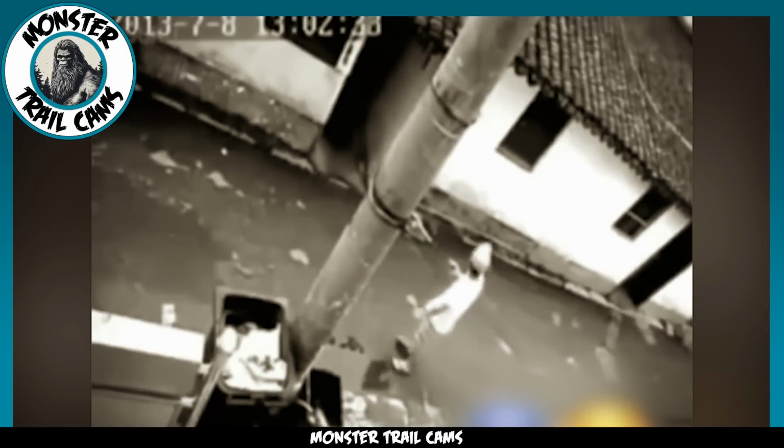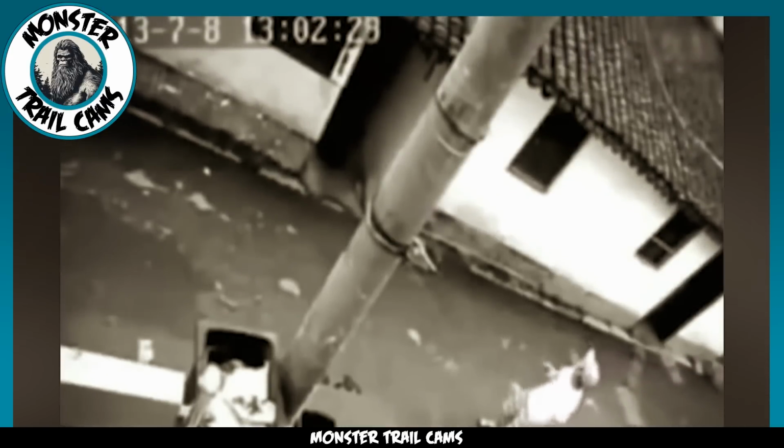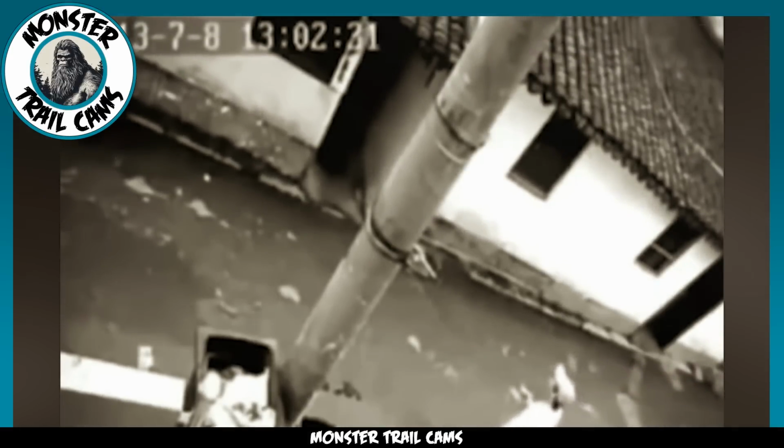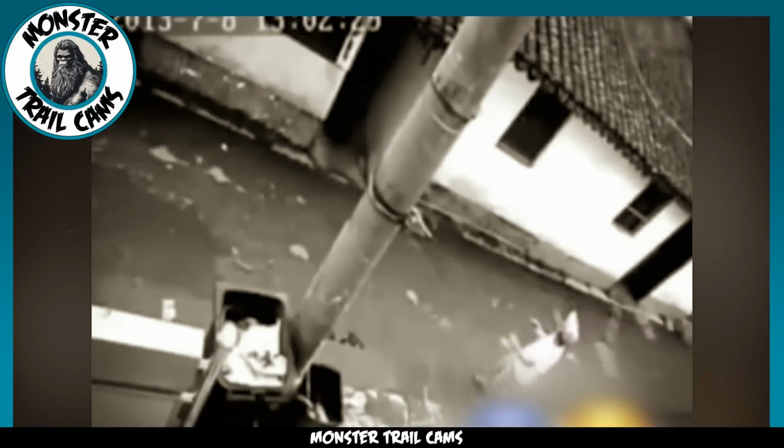As our eyes follow his gaze, we see two strange creatures dashing across a nearby rooftop. Their movements are so swift, they convey a sense of urgency, making it hard for us to get a good look at them. Both the man and us, the viewers, are left wondering what just sped by.